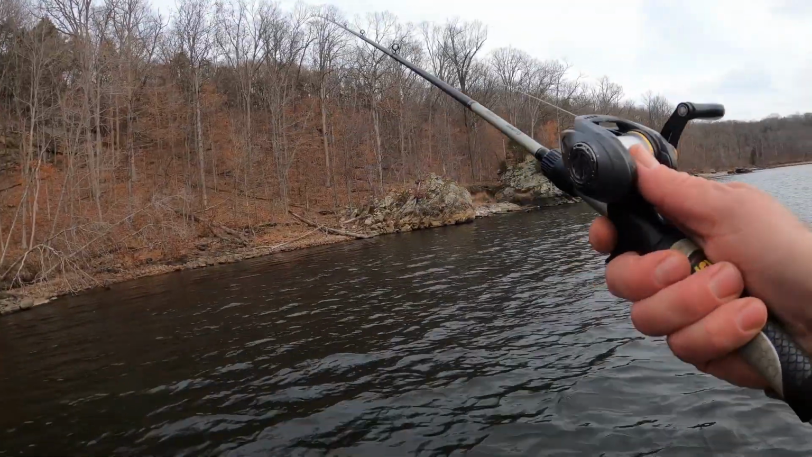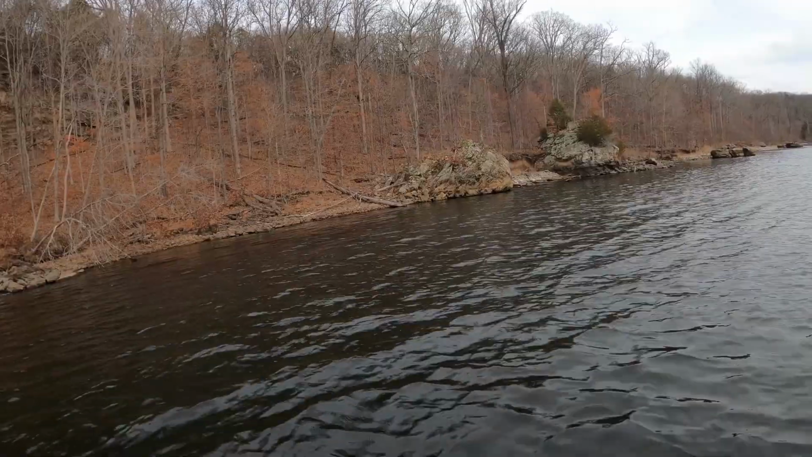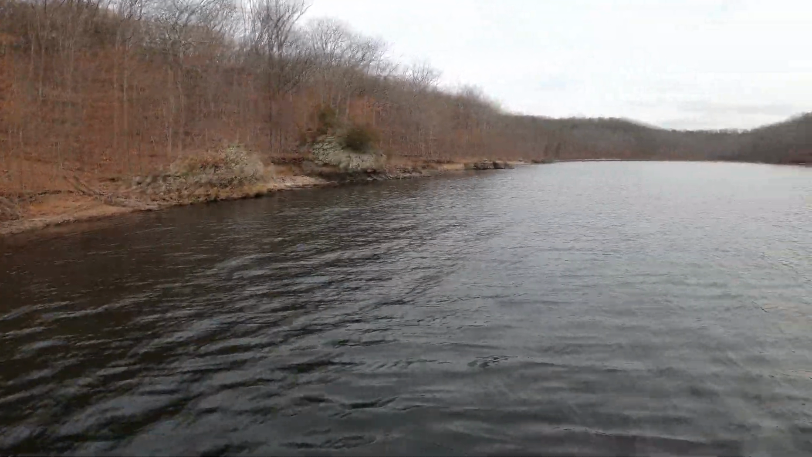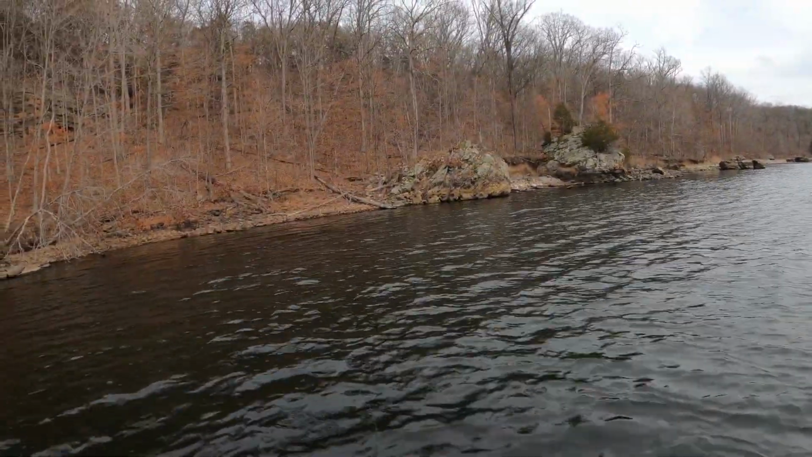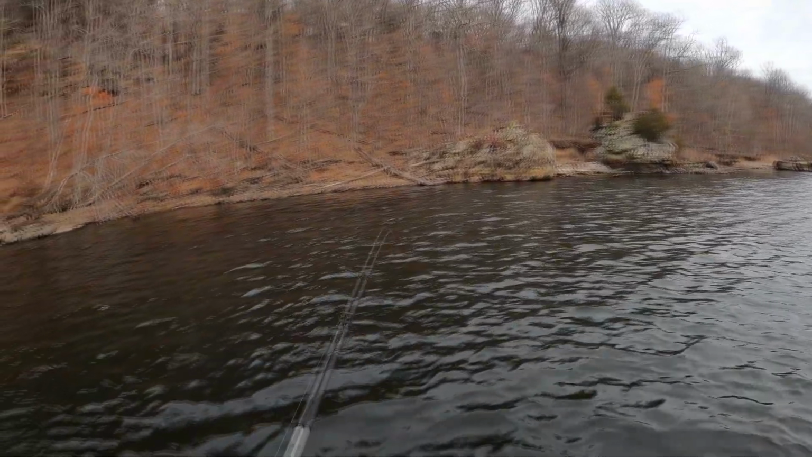Just working down this main lake bank. Got some grass out here. The lake's down a bunch and just scattered wood. Just throwing that jerkbait up there kind of in about that 6-foot zone, just trying to work it on that outside grass line. And any piece of wood, definitely an advantage today. A lot of grass down there.